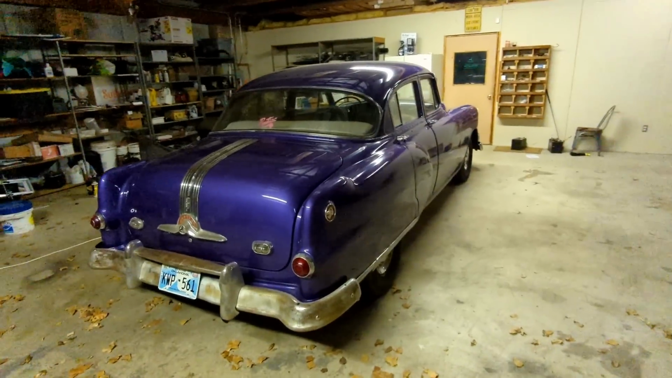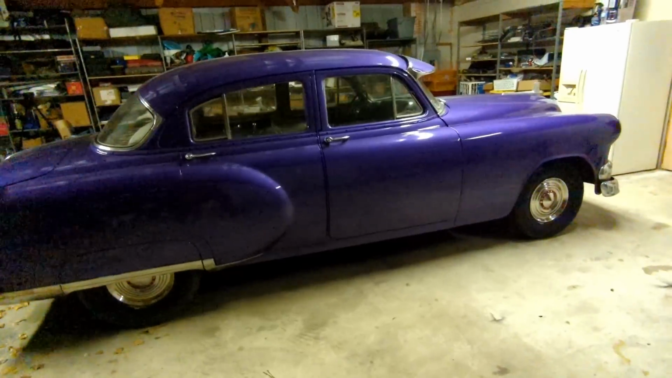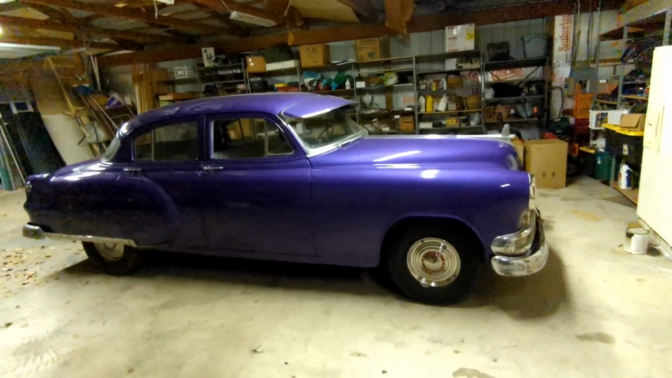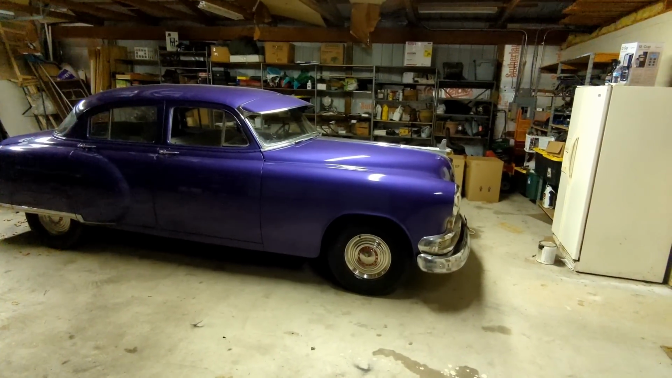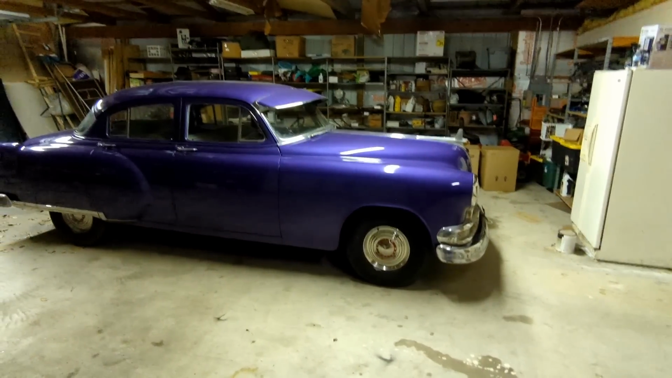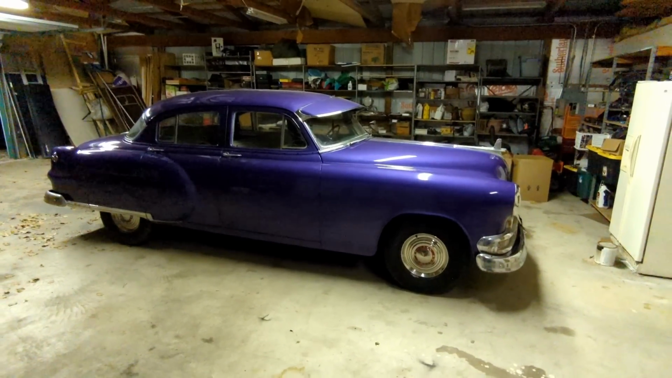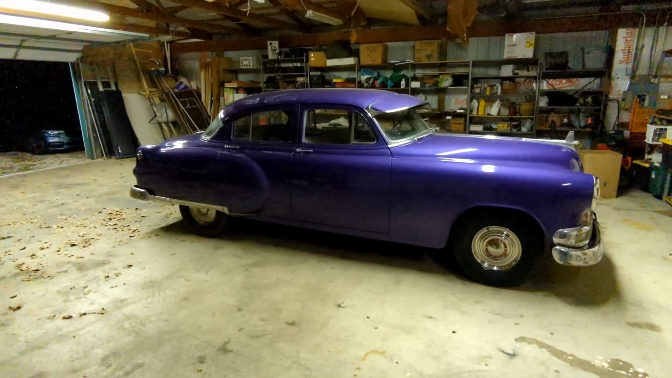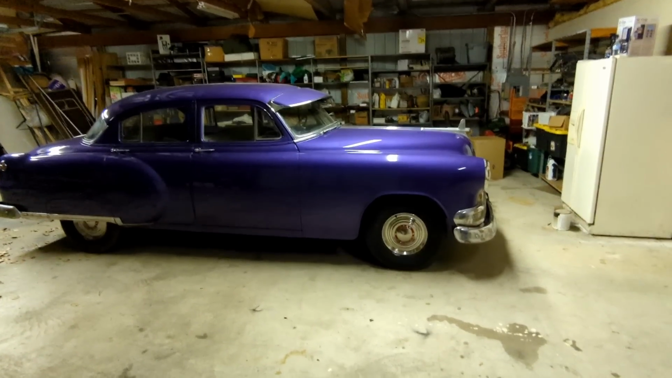Alright guys, welcome back for another video. In today's video, we're going to take the 1953 Pontiac Chieftain. That thing does look gangster, I'm not going to lie. The profile with the slope down, it's like it's got a chopped roof without a chopped roof. We're going to take this out for a drive at night, not that I expect anything crazy to happen.